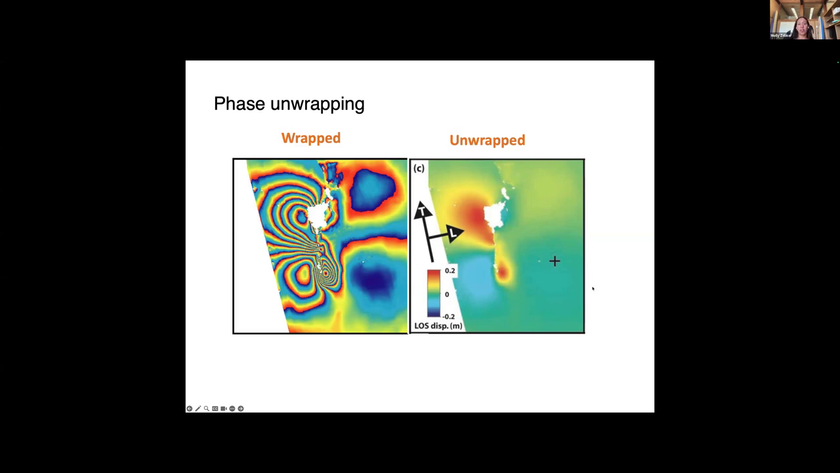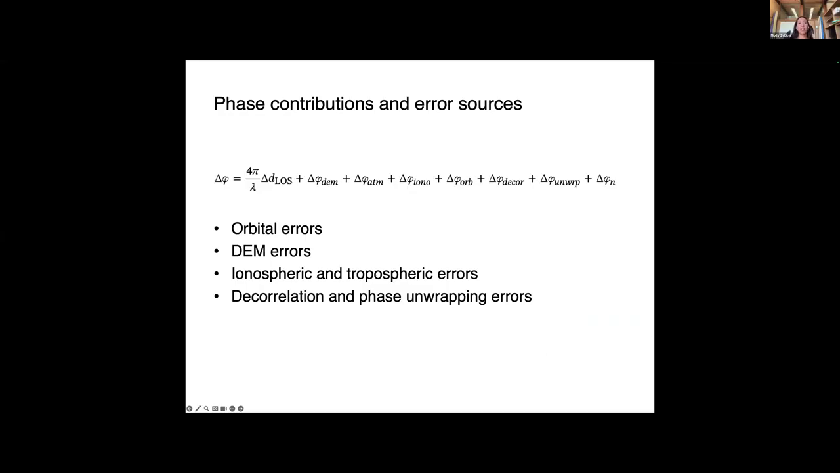So in ICE, there is an algorithm called SNAPHU, and this does the unwrapping for you. It has lots of different parameters, but one could start with the default parameters to try to unwrap our phases.